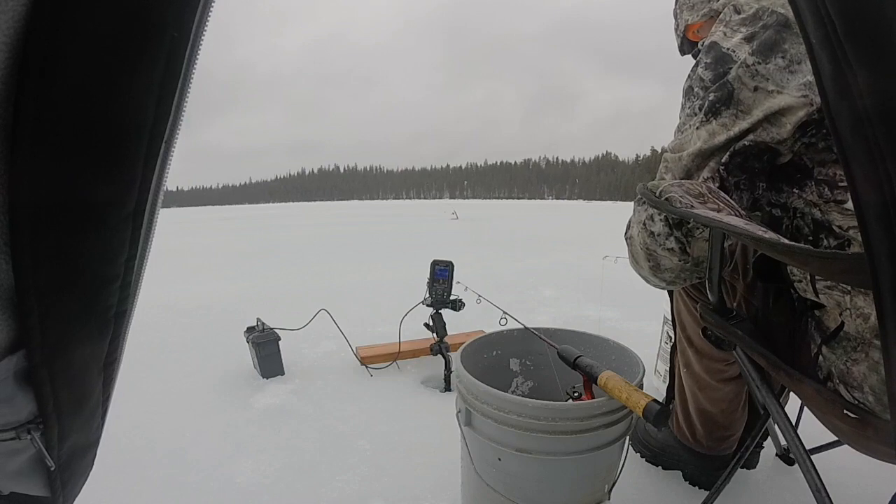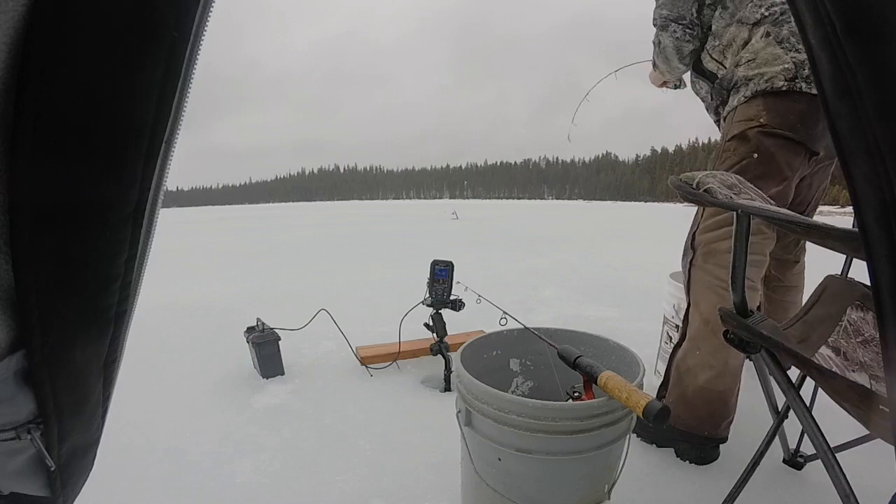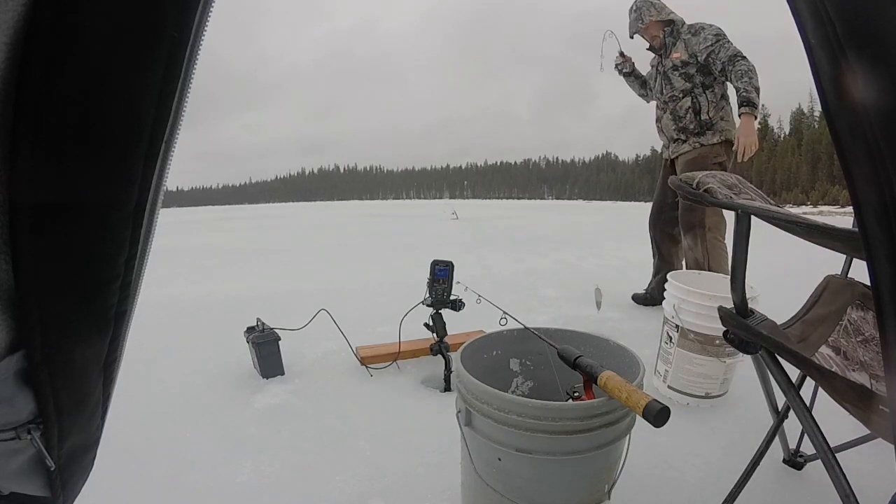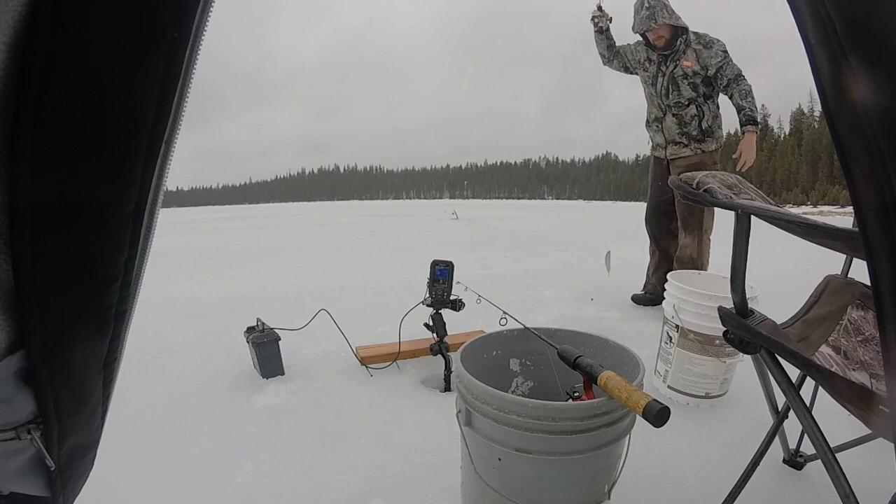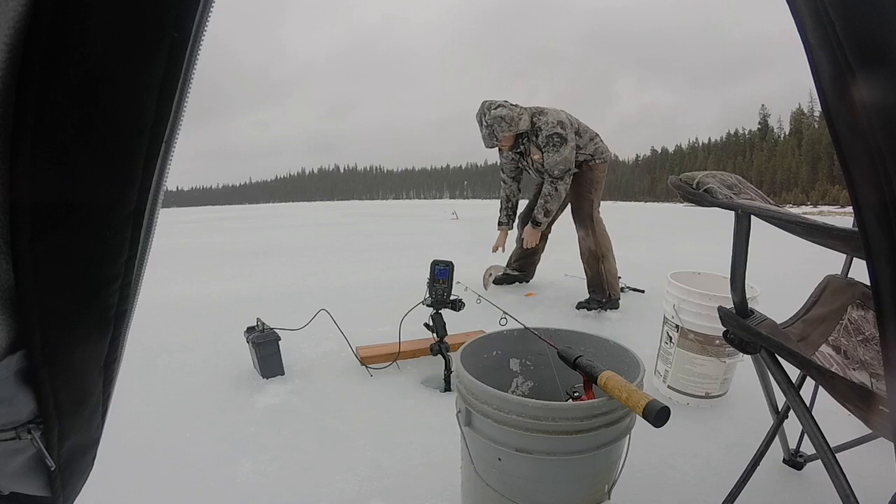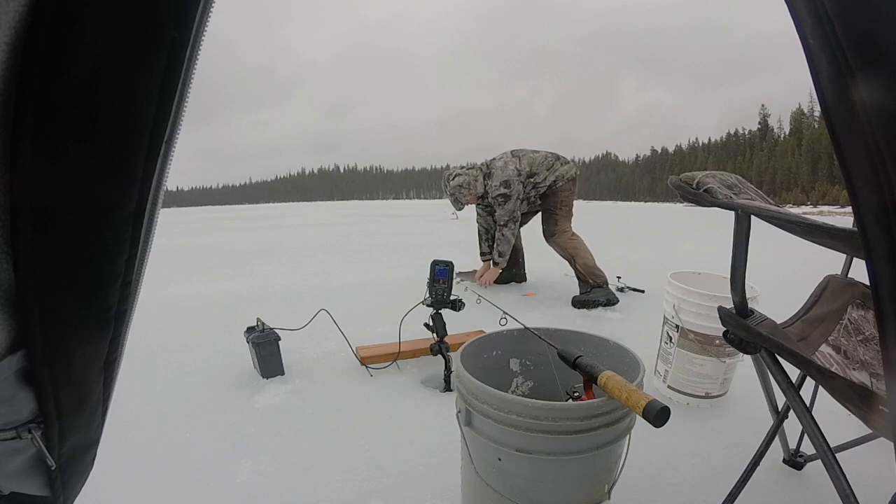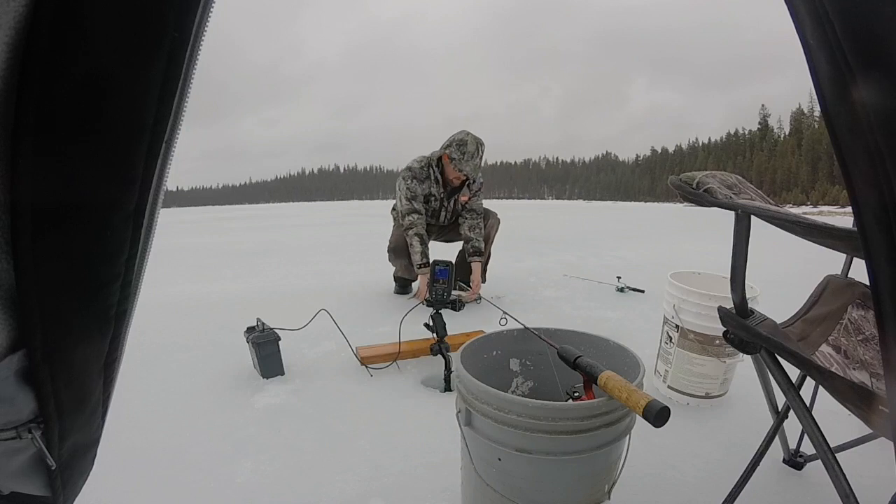Bumped it. Got it. It's a better fish. We can get it up through there. Looks like, at least. Oh yeah, I want better fish. That's on the, yeah,